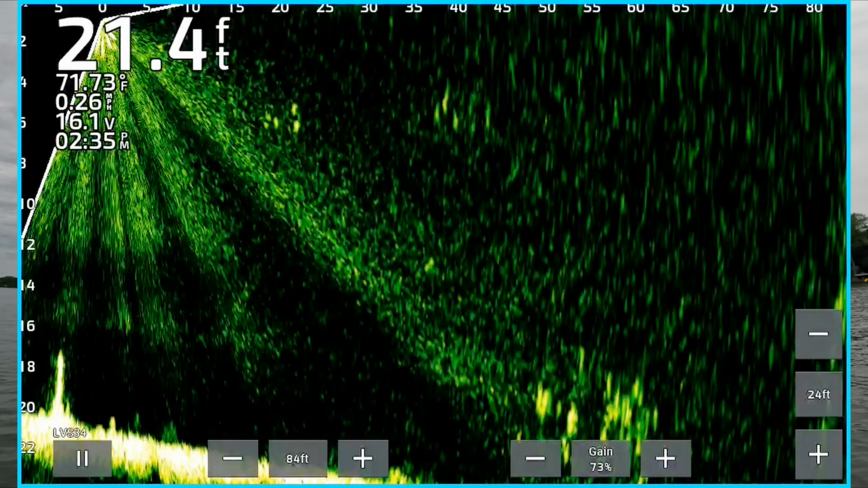Today I want to show you 10 settings for a quick setup on your new Garmin LiveScope unit. I'm going to show you on my GPS map 1022. Most of these settings will apply to just about any Garmin unit. Showing you what it looks like, my current settings, how I got it set up.